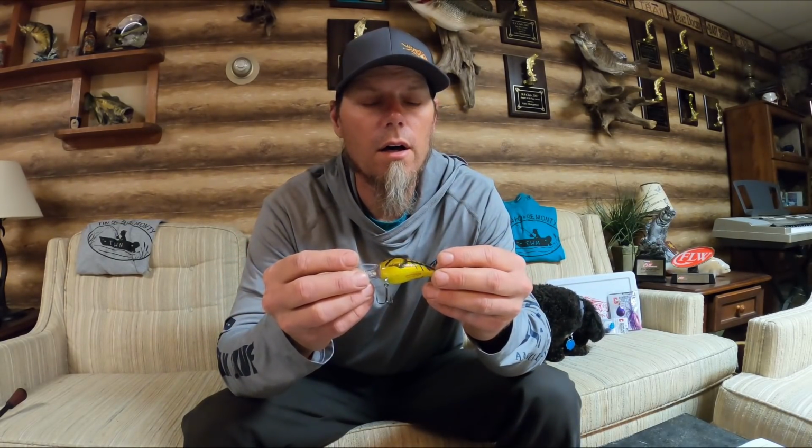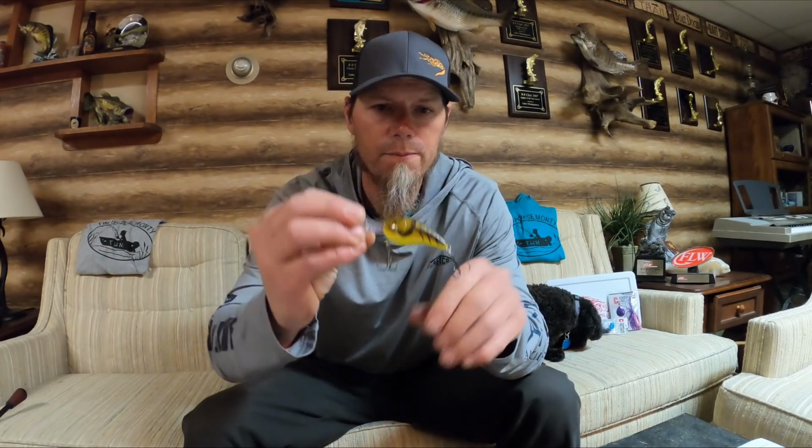It's that time of year the crawfish start making their way out. When it gets in the high 40s, that's when the crawfish really start moving around a lot. And something that's got some red, some crawl colors, browns, olives, a little bit of orange on the belly. That's what we were throwing. We were just kind of covering water, and it seemed to be working.